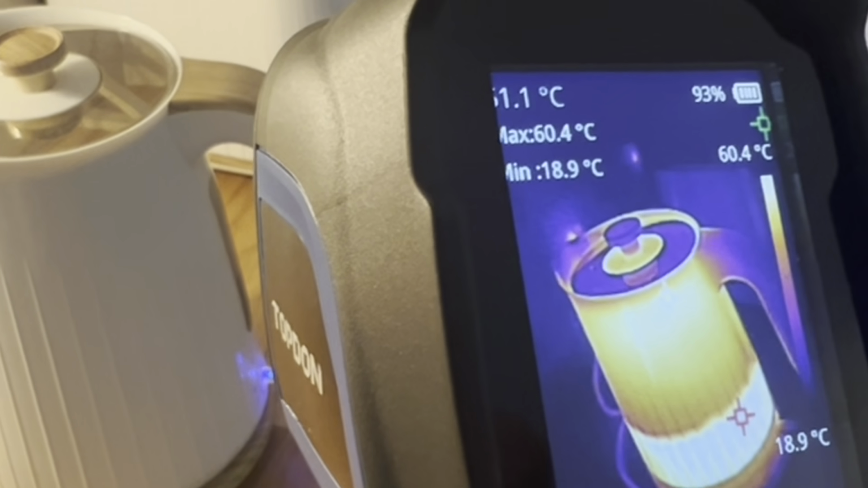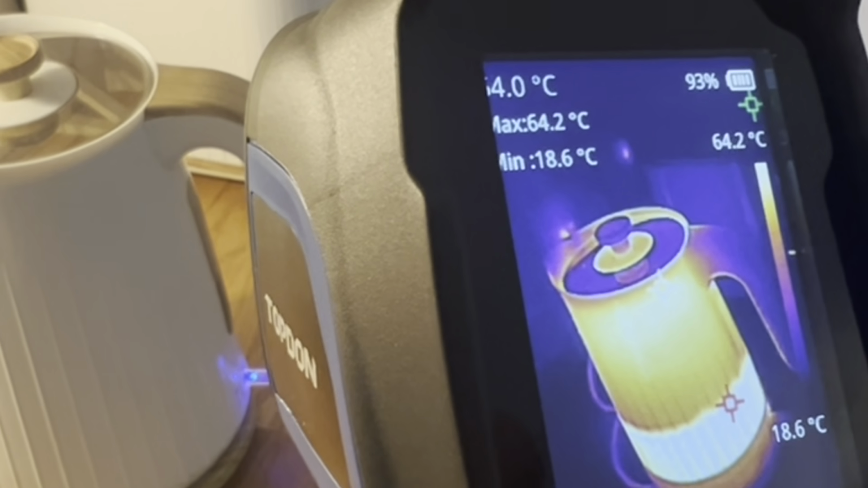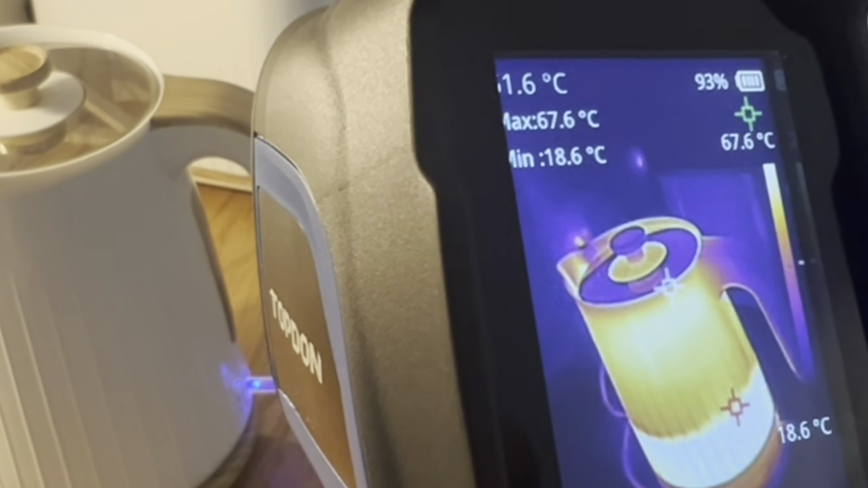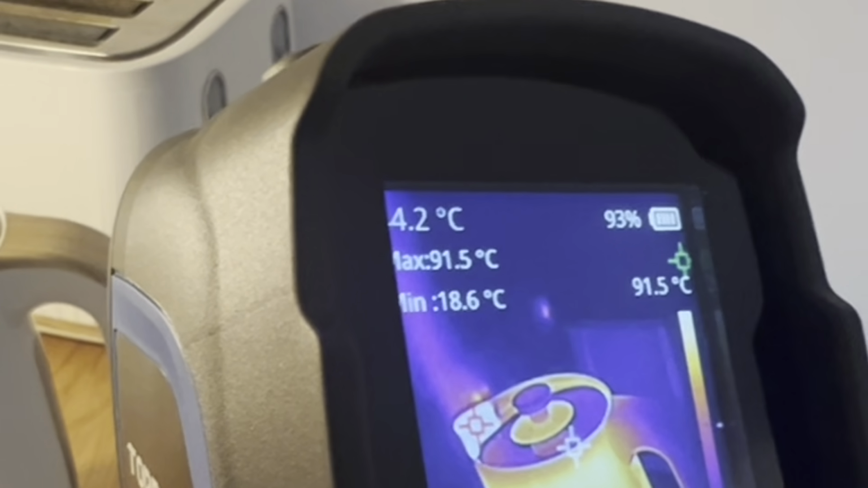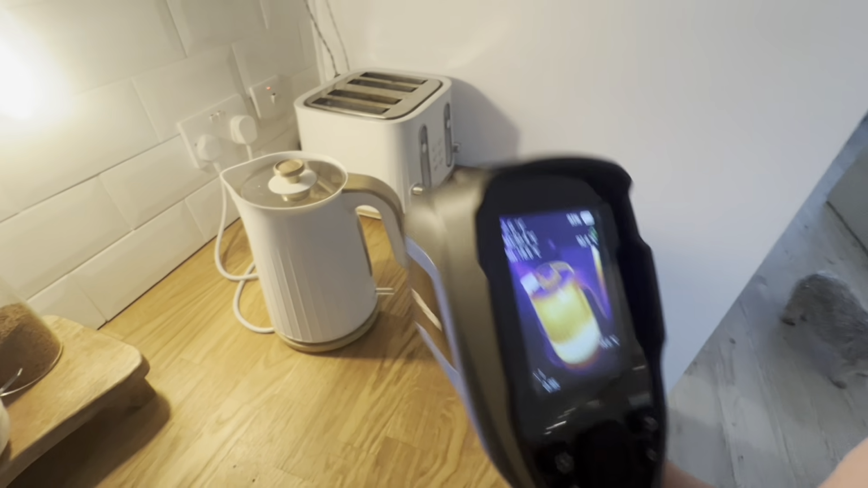Now I've sped this up, and you can see what sort of temperature. I think they normally get up to, is it 100 degrees that it cuts out at, or 95? Well, I think this goes up to about 92, I think it is, before it cuts off. But you can see heat at the bottom where the water is.